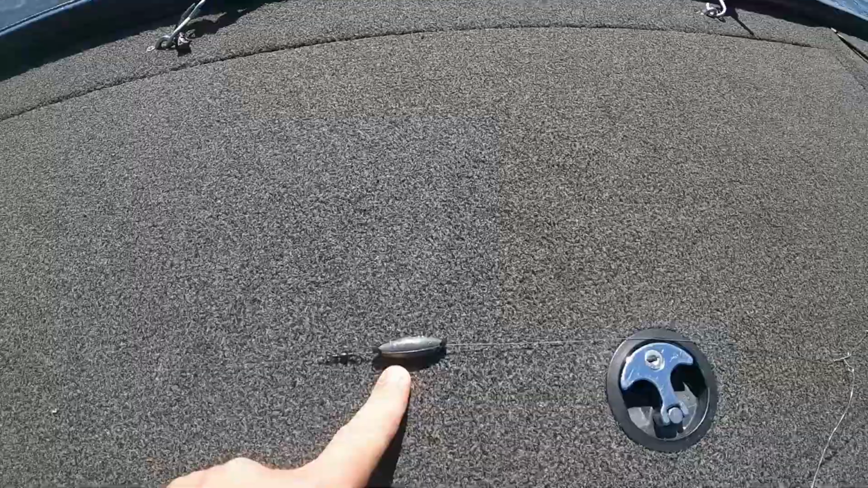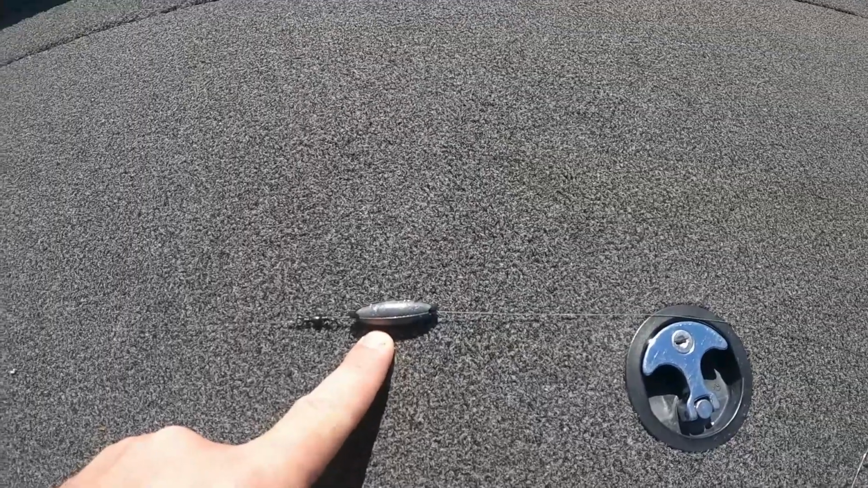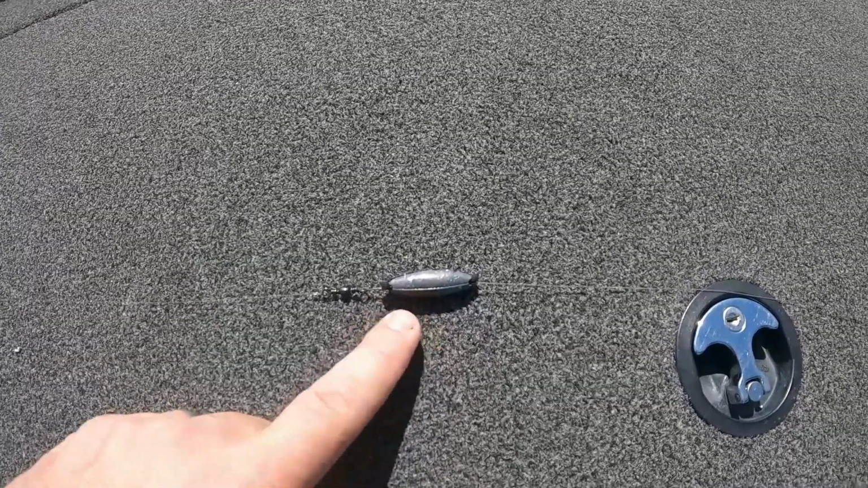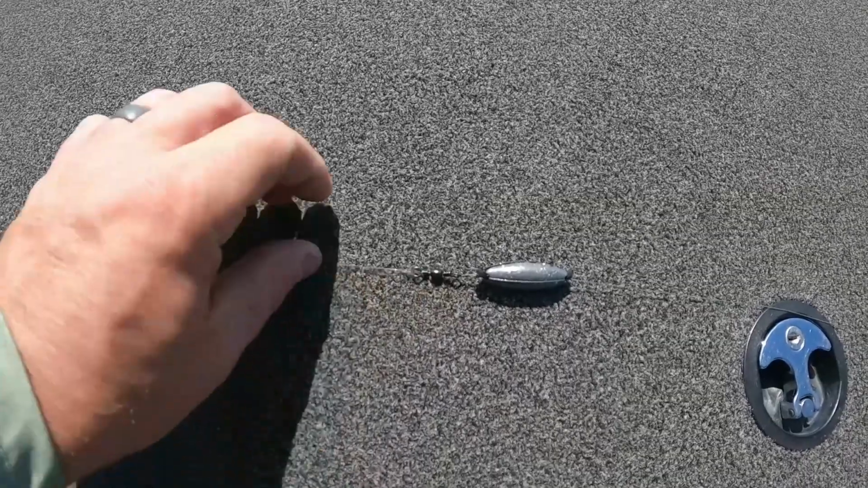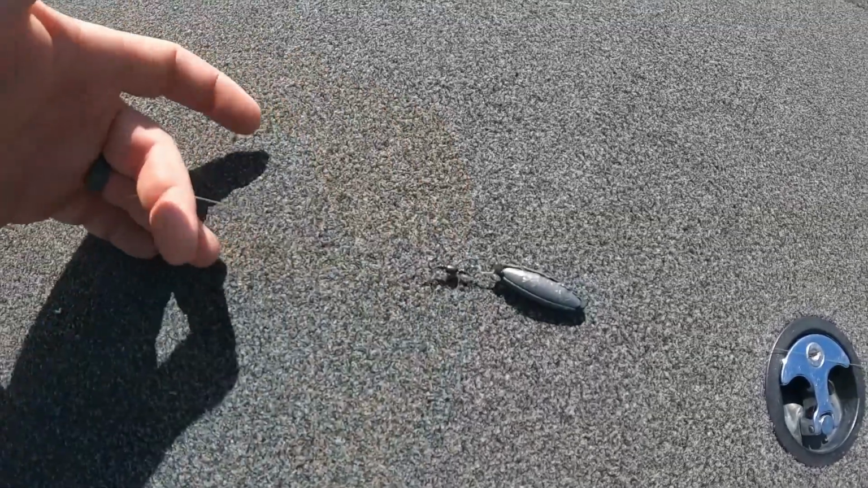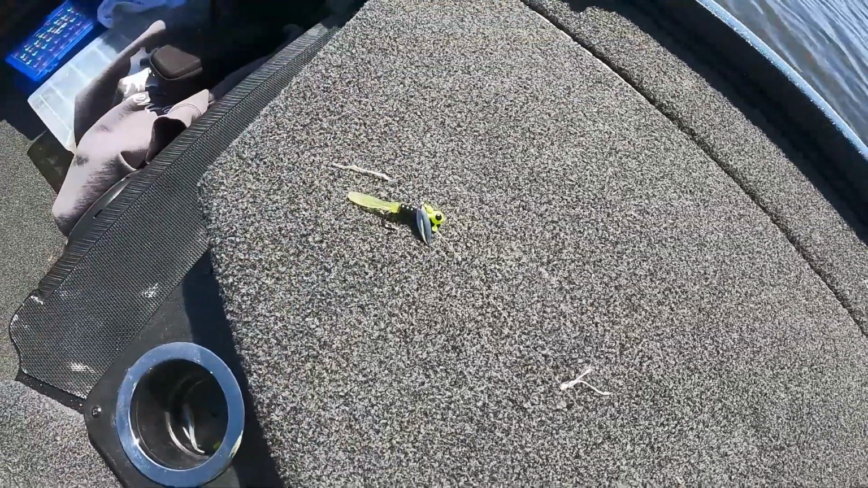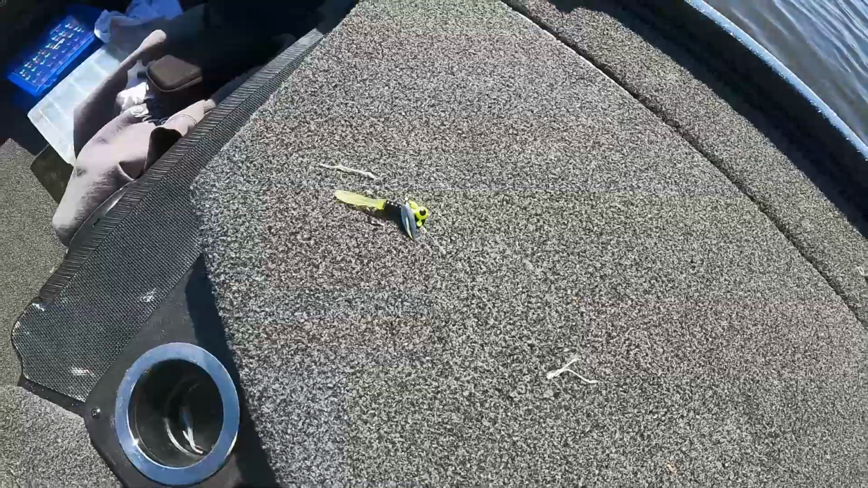Change up your weights depending on how fast you want to push. I like to run a 3/4 ounce weight, or sometimes even go heavier. And I come down to another swivel. Off that swivel, I run again 10-pound fluorocarbon all the way down to my second jig, and that one is a 3/16 ounce.